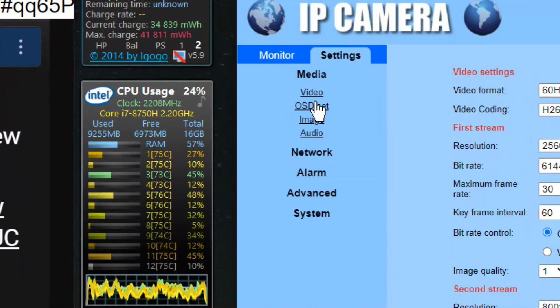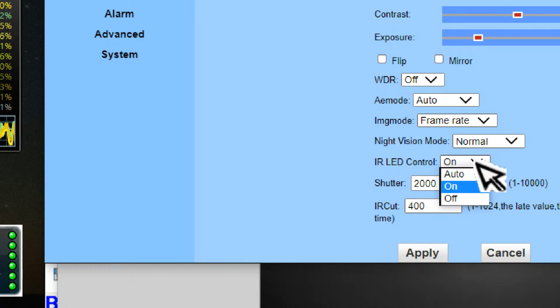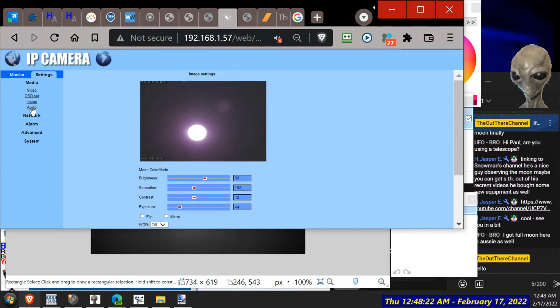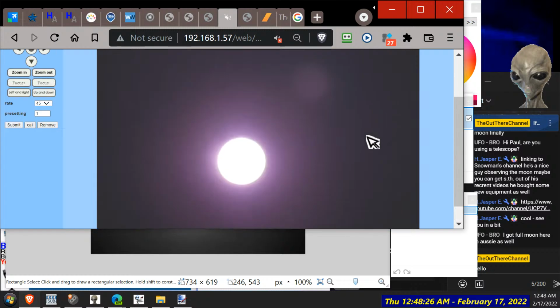Image and LEDs off. I suppose you normally leave it on auto. It's not so bright. The LEDs shouldn't really affect it though.